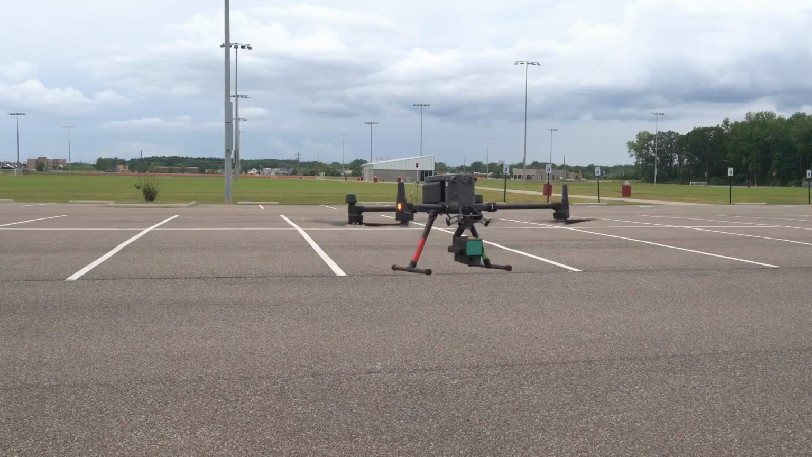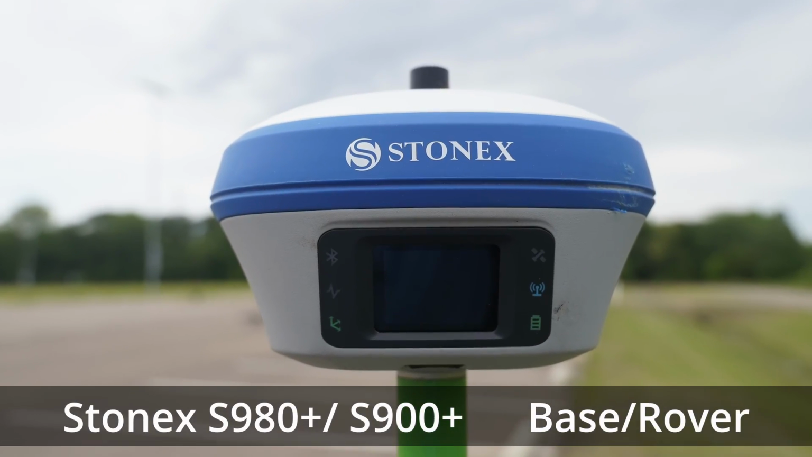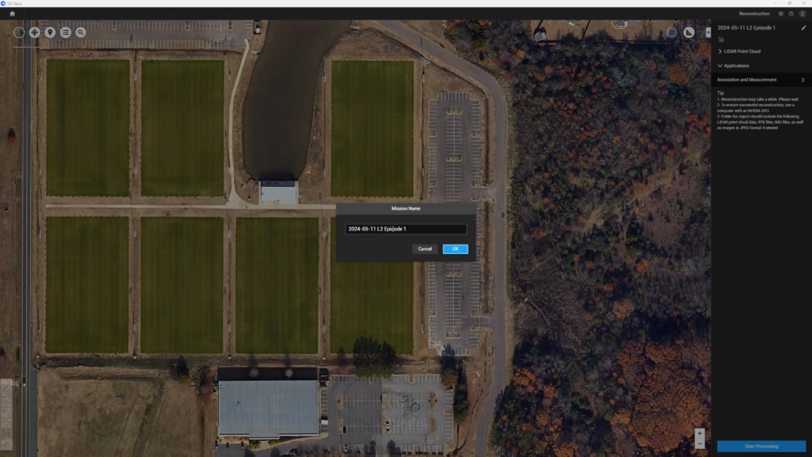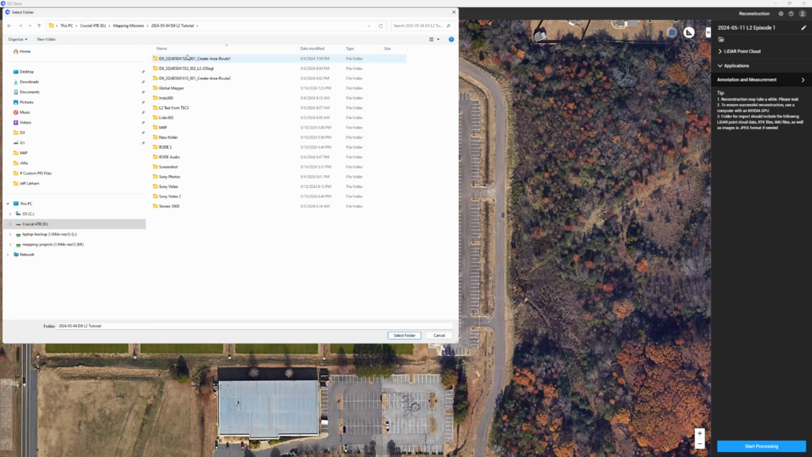So we are in DJI Terra, and I have started a new project for LiDAR. And so we're going to call this L2 episode 1. And we have today's date. So I'm going to click on OK. And the first thing we do is come up and we're going to add the folder that has the LiDAR data. And in this I've got everything broken down. I've got all the video and stuff I was shooting to make this video.